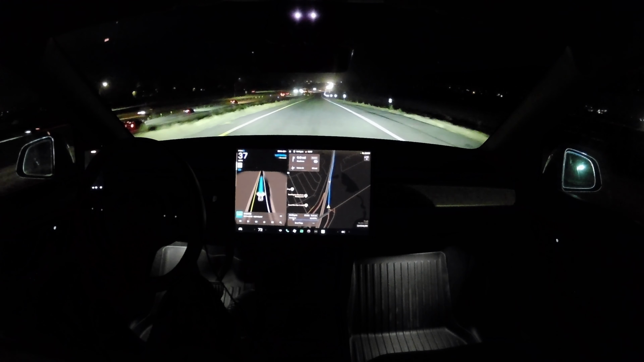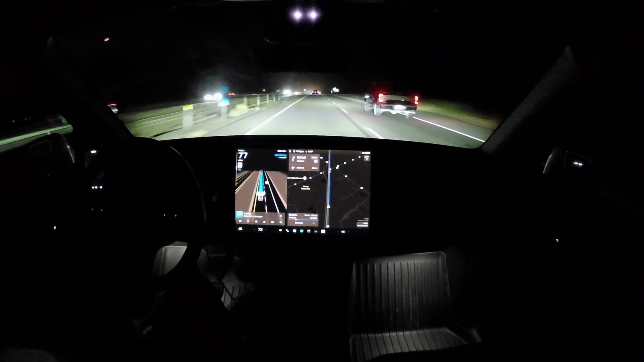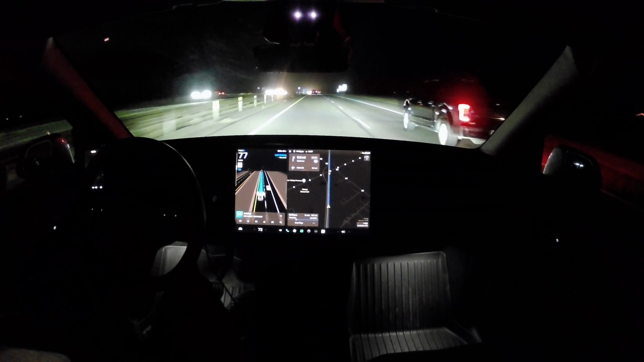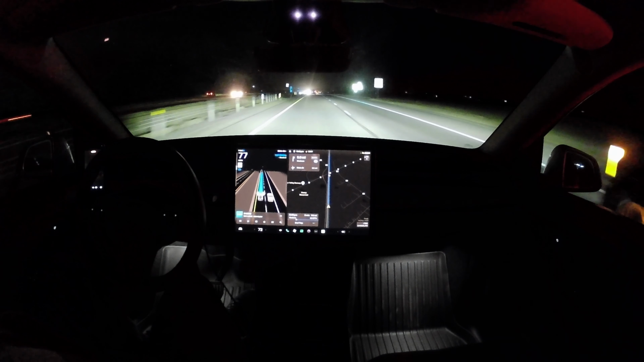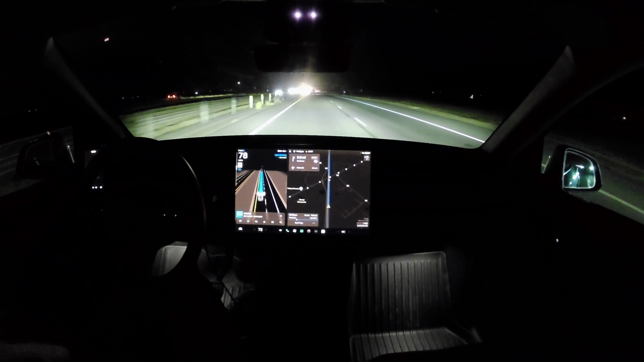The speed limit here is 75. The ability of FSD to merge onto the highway and to have all the visibility on both sides, front, and rear, gives you a lot of assurance after you've done it hundreds of times and seen what a good job FSD does in complex, packed situations.